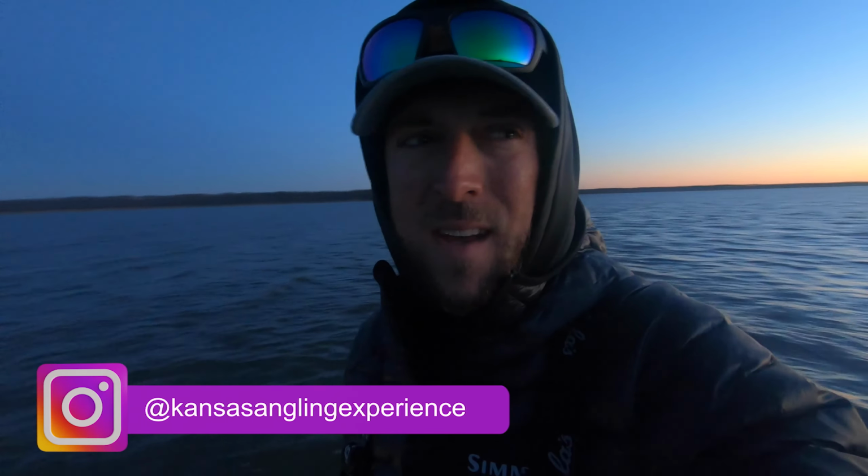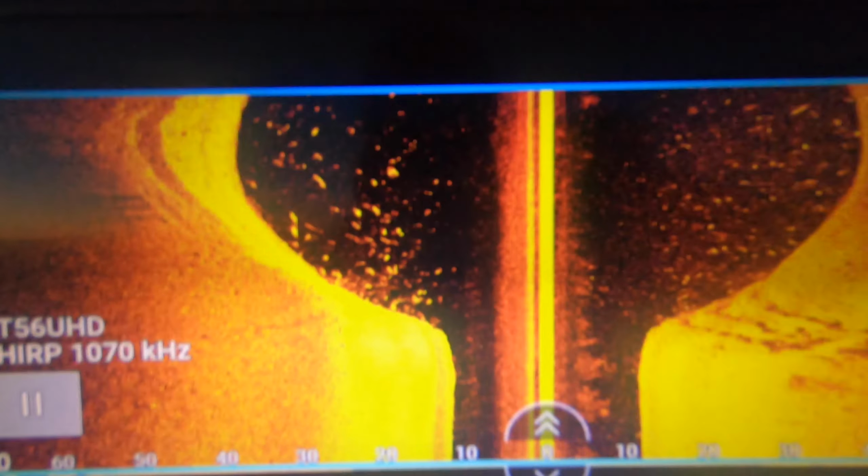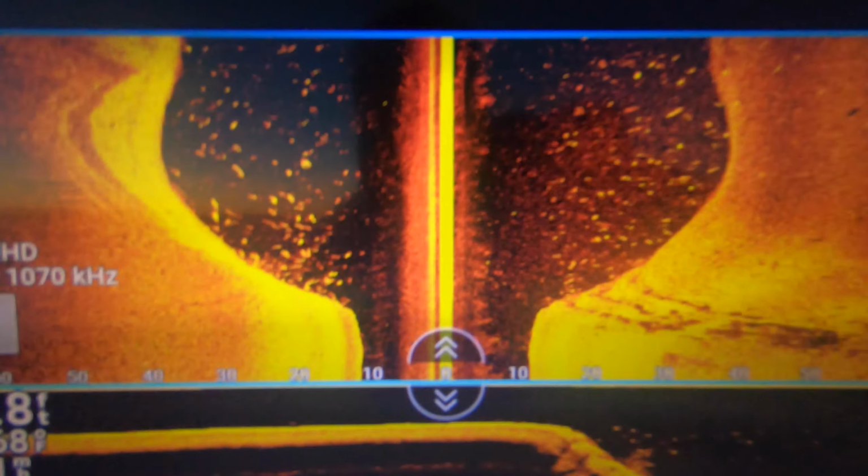We've got a big full moon coming in. They started biting right around moonrise last night and they just didn't stop, even after dark. So I had a sneaking suspicion they were going to be biting first thing this morning. I'll show you this screenshot of side imaging and down imaging. We just rolled over the spot and there are a lot of fish here.